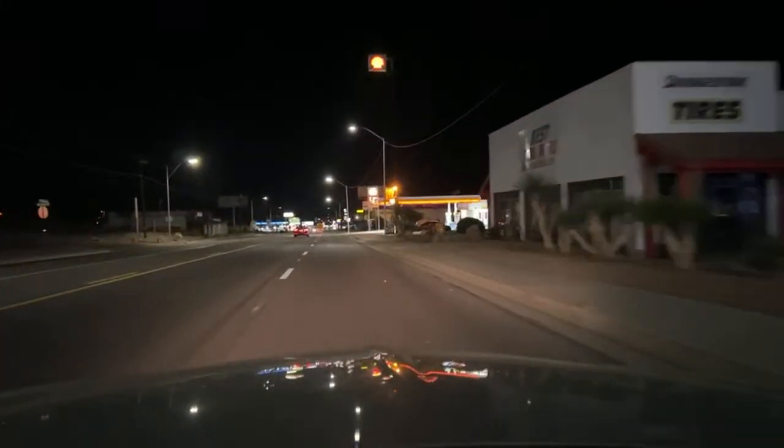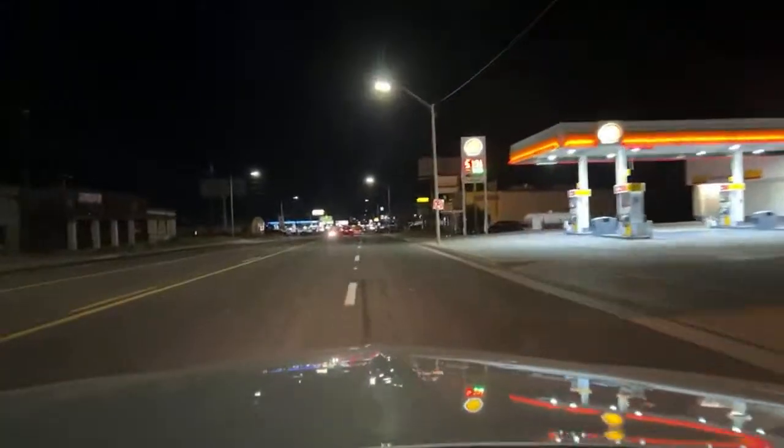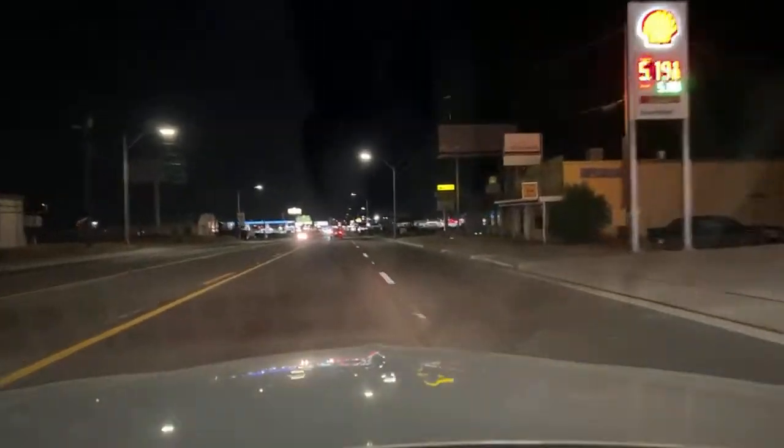Not gonna pay $5.19. Not gonna pay $5.19. Gonna go to the other side where it's a bunch cheaper. Here's $4.59 at the Mobil. $4.69. I'm gonna hold out for the 440s.